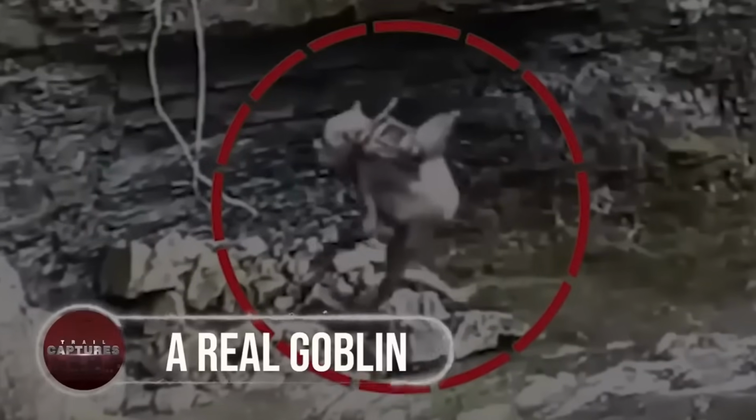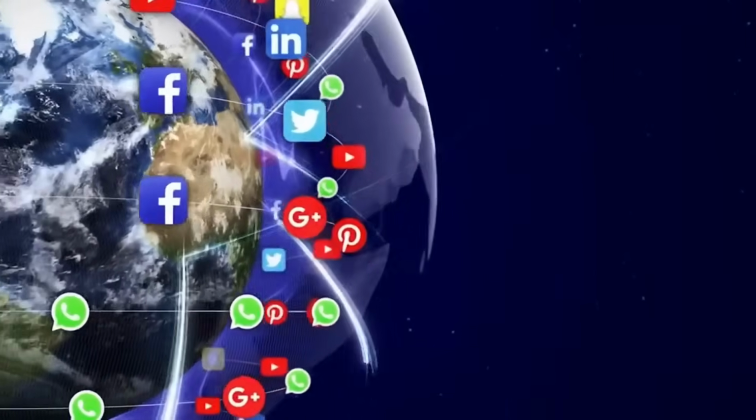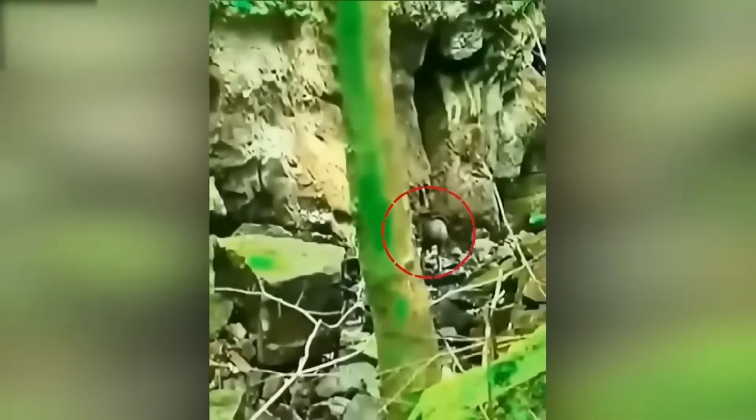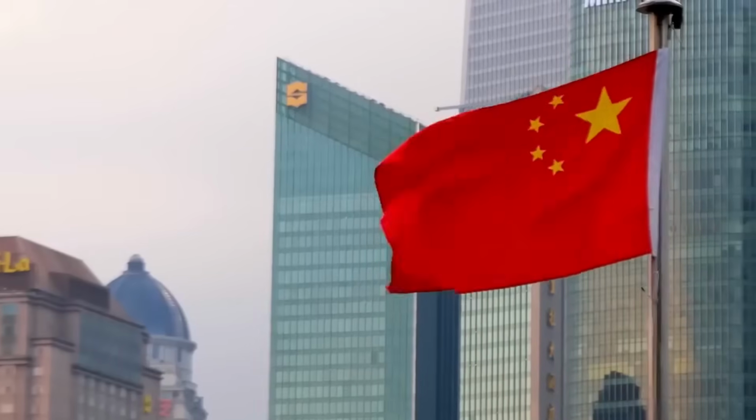A real goblin. The world of social media is full of surprises, and sometimes it can even offer us a glimpse of the most unexpected creatures. In October 2018, a user named Evil1030 shared a video on Instagram that had people talking about a supposed goblin caught on camera. The video was captured in the neighborhood of Pudong in Shanghai, China.